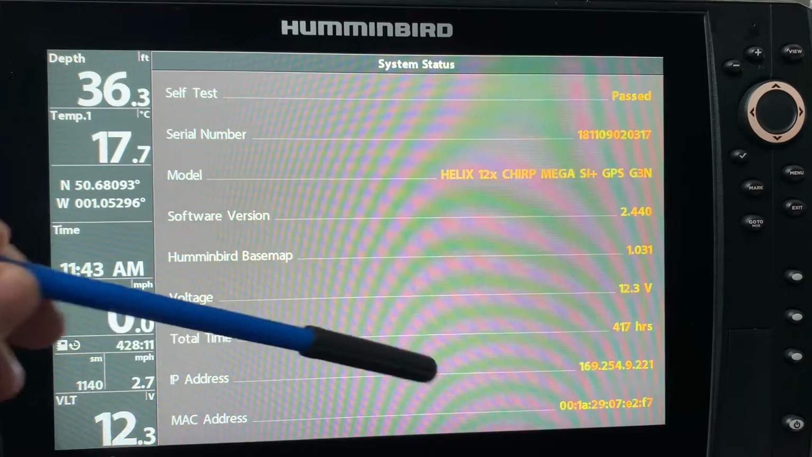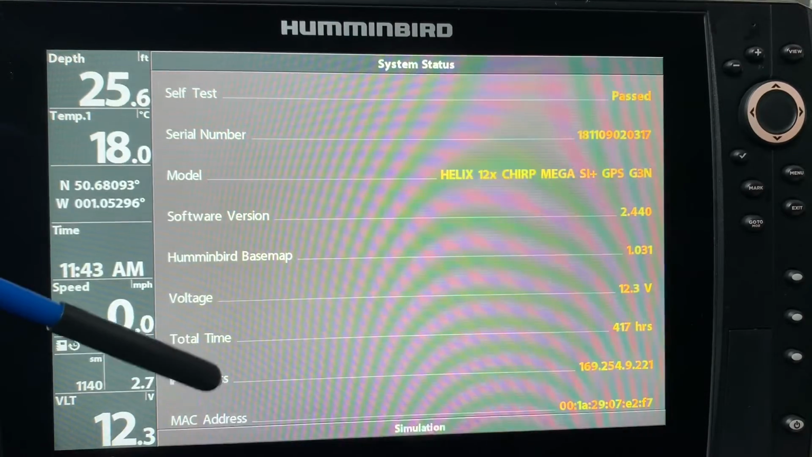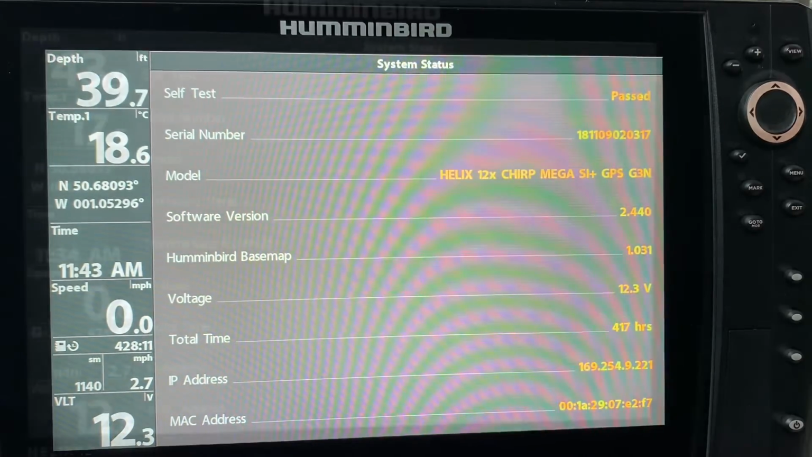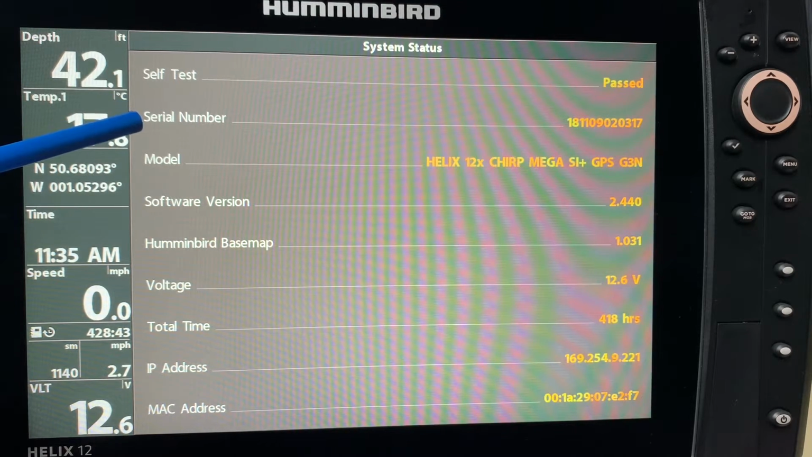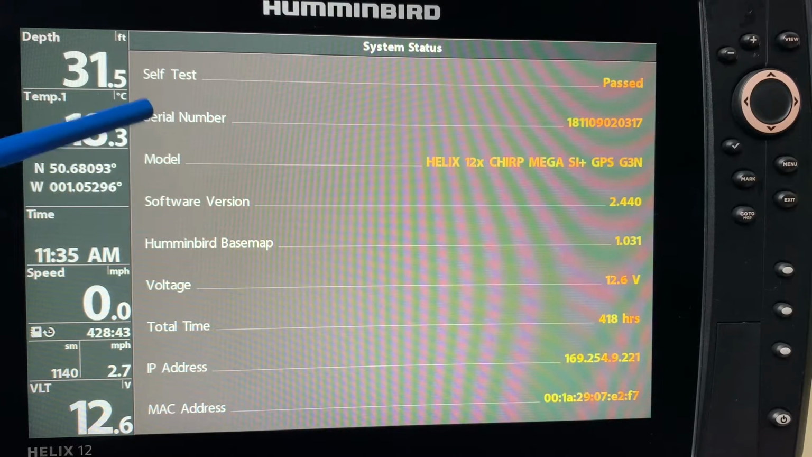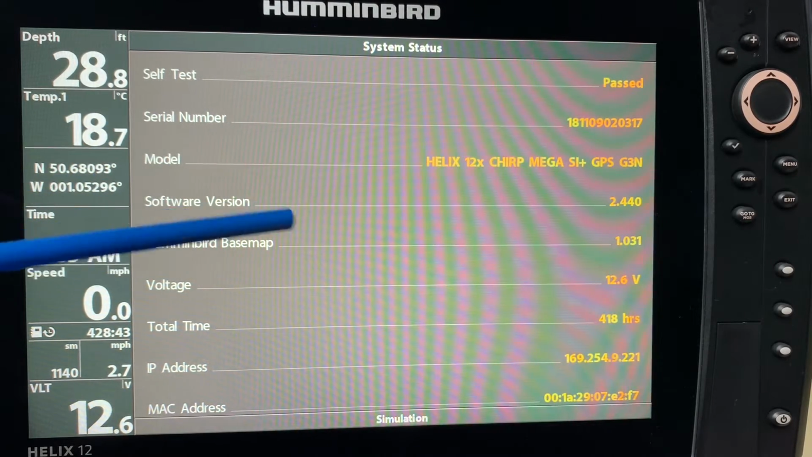It shows the total time that I've used this unit is 417 hours, and shows some other information there as well. So that is the first option for the system. The system status will show you the serial number of the unit and the model number. The model number is located, as well as the serial number, on the bottom of the unit on a sticker, but this is another option for you to check out what the model number is.